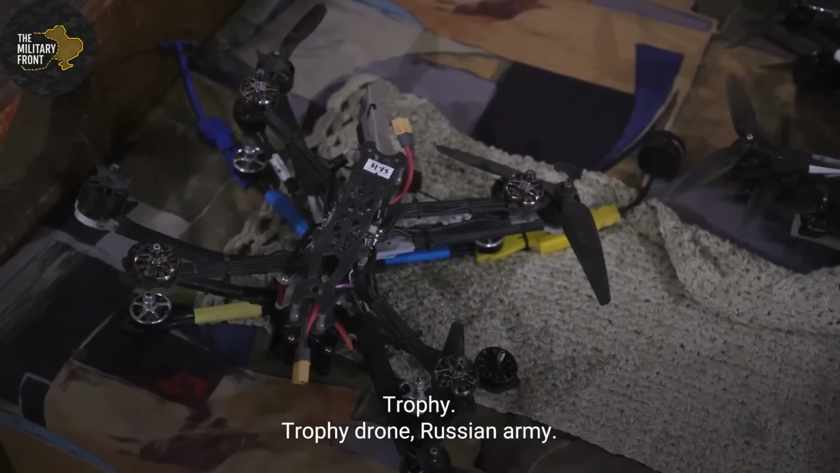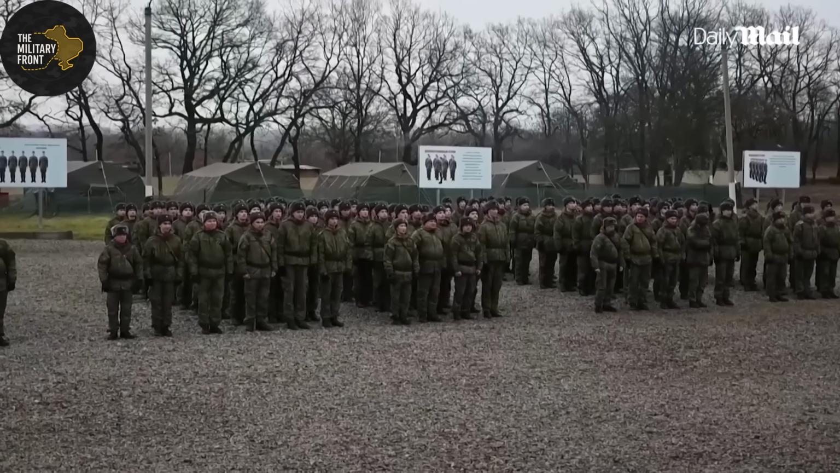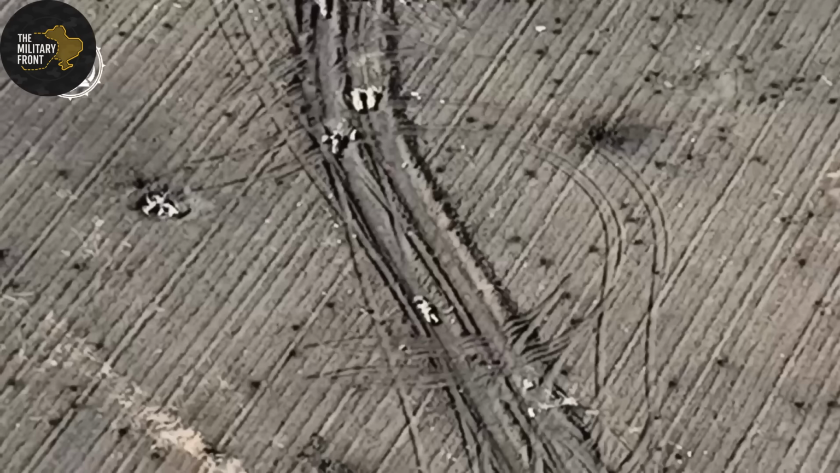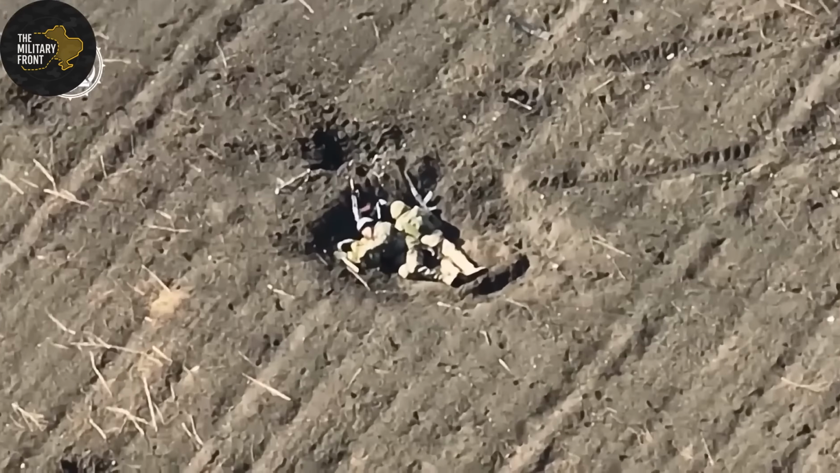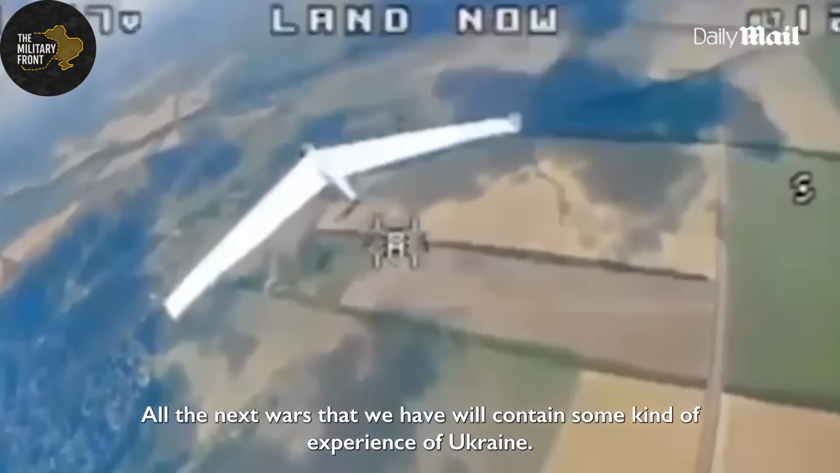Not from fighter jets, not from attack helicopters, not from strategic bombers, from $500 quadcopters equipped with GoPro cameras and homemade explosives. What would NATO doctrine recommend against FPV drone swarms operating at this scale and intensity?